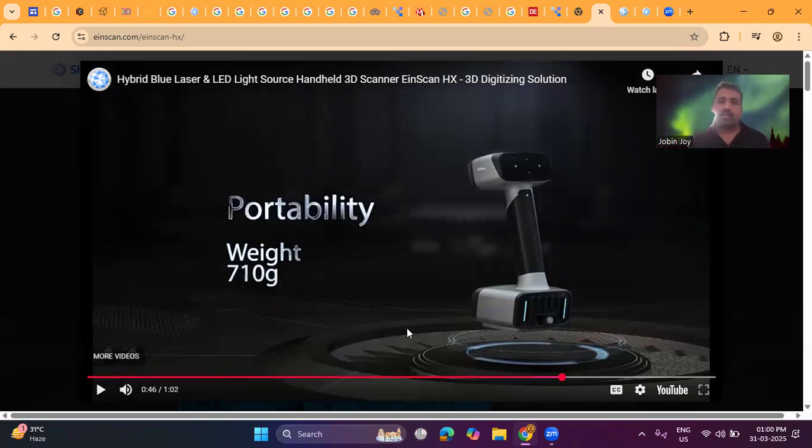And this is a handheld scanner, and it is highly portable. The weight of this scanner is only 710 gram, so we can handle this scanner very easily, very quickly, without any difficulty. This is portable, so we can take this from one place to another place. For example, we can use this in field work, or we can use this in the workshop.